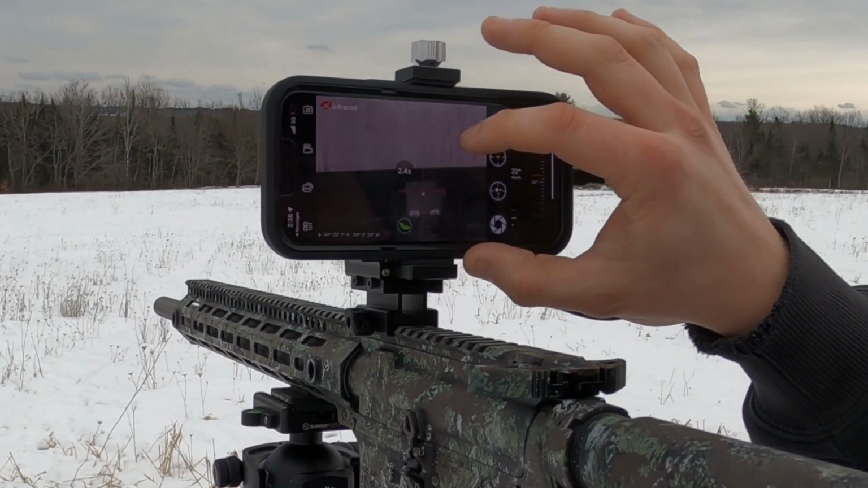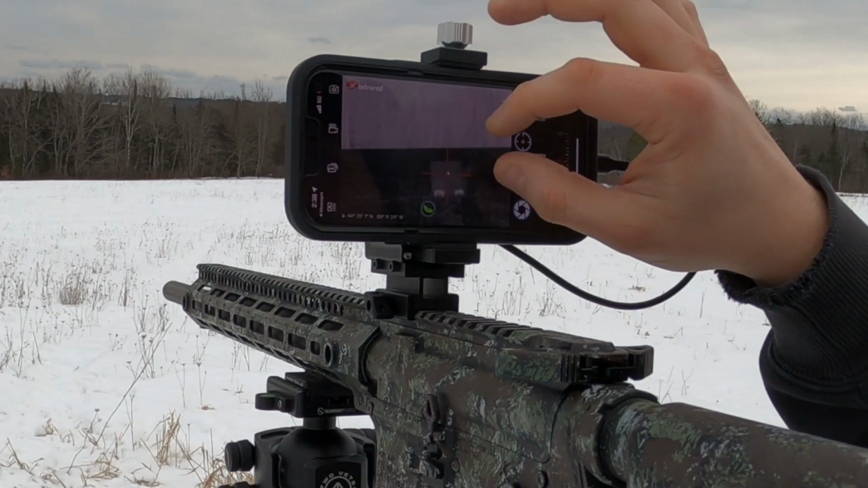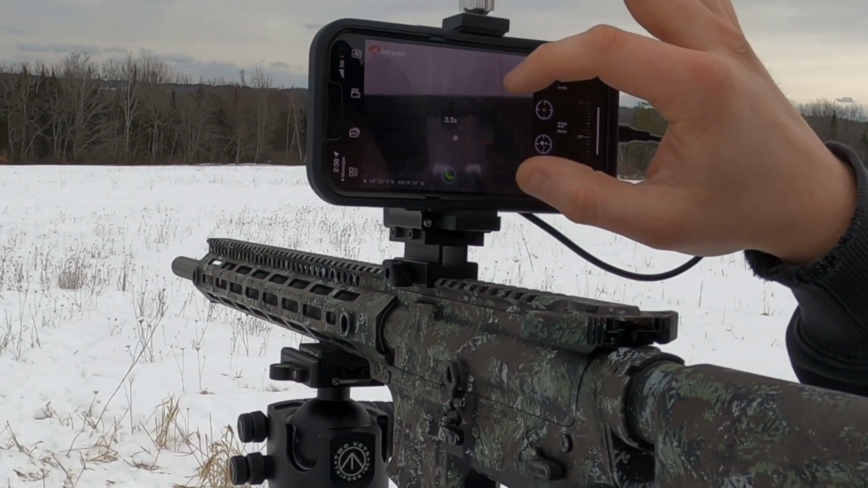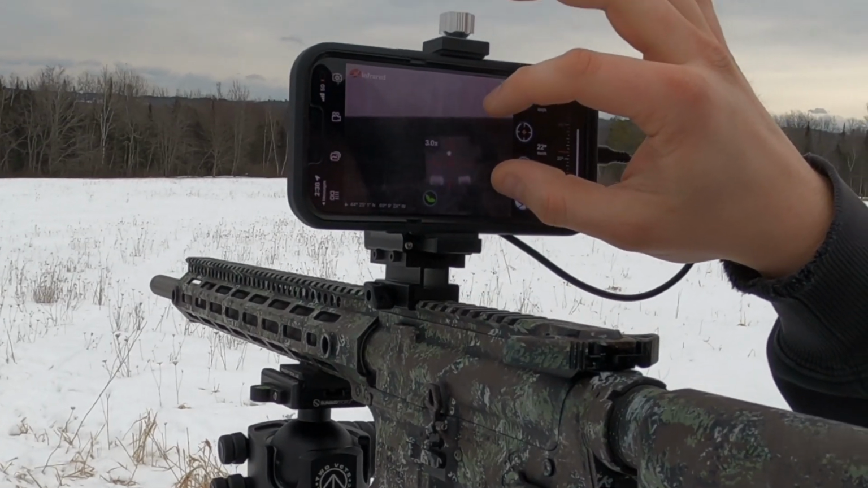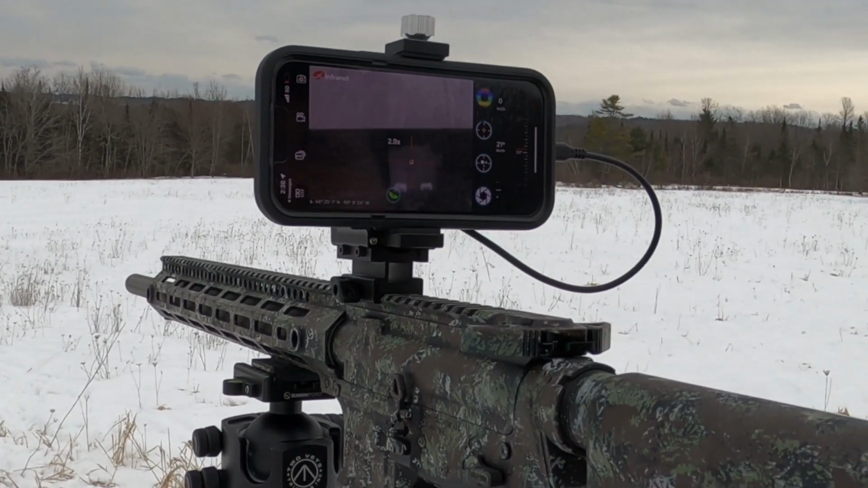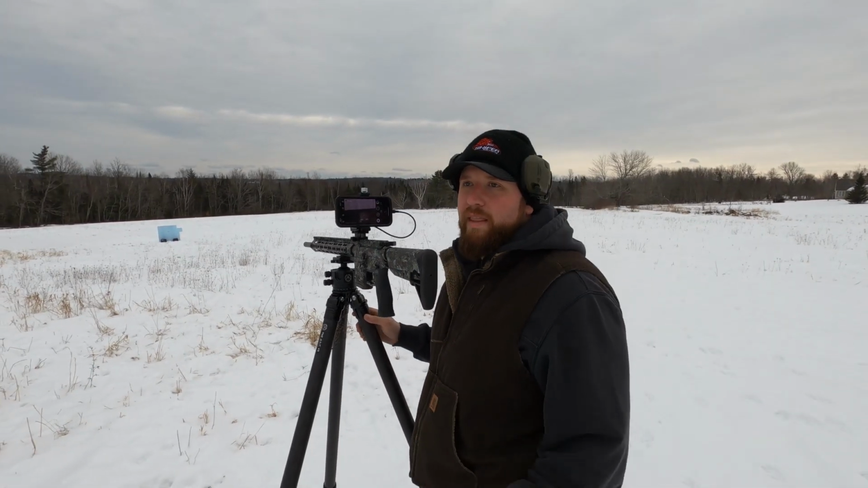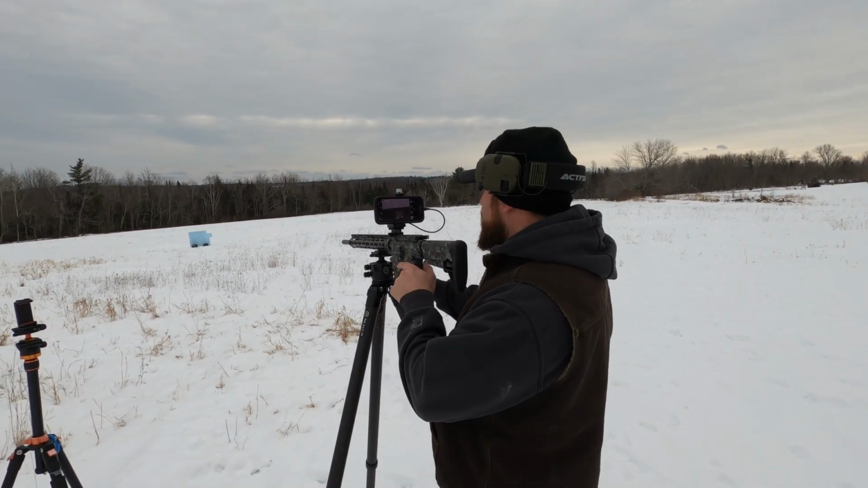So, okay, I can move my picture within it and bring my picture to the crosshair, I suppose. Honestly, that seems counterintuitive. I feel like I might have just messed it up. Well, we're gonna try it. I have no idea if this is gonna work, to be honest. I'm gonna let these last 2 fly and go check them. I think I just messed it all up. We'll check it out.